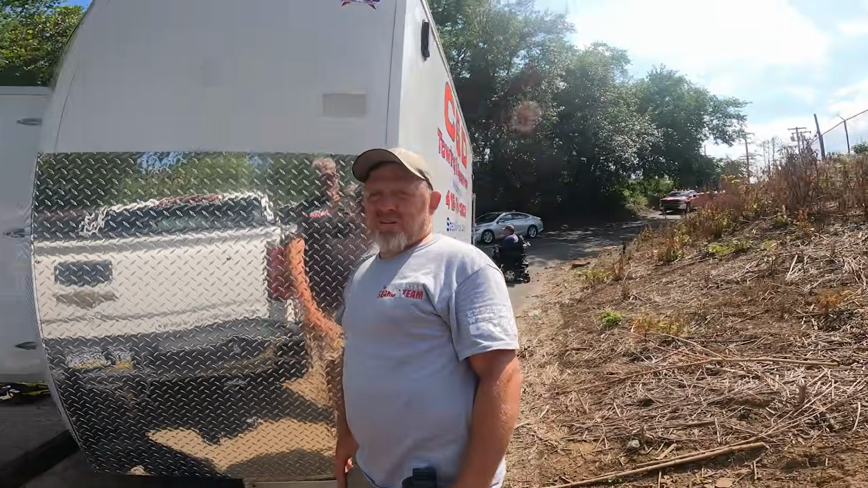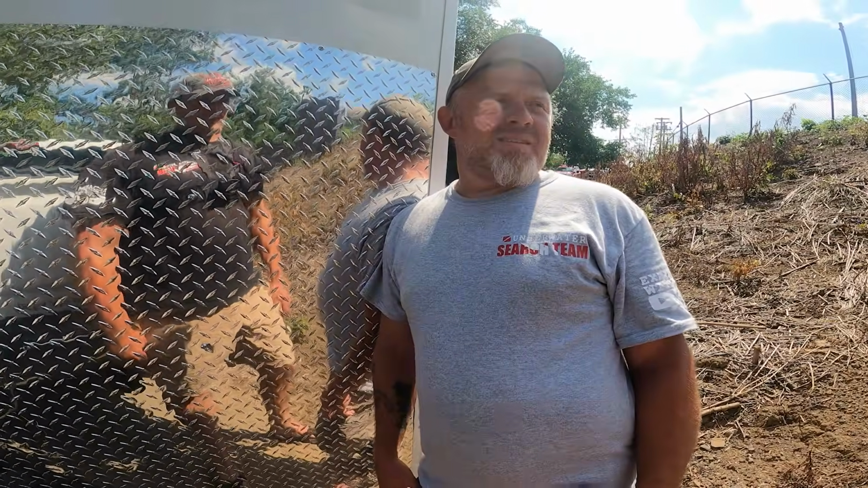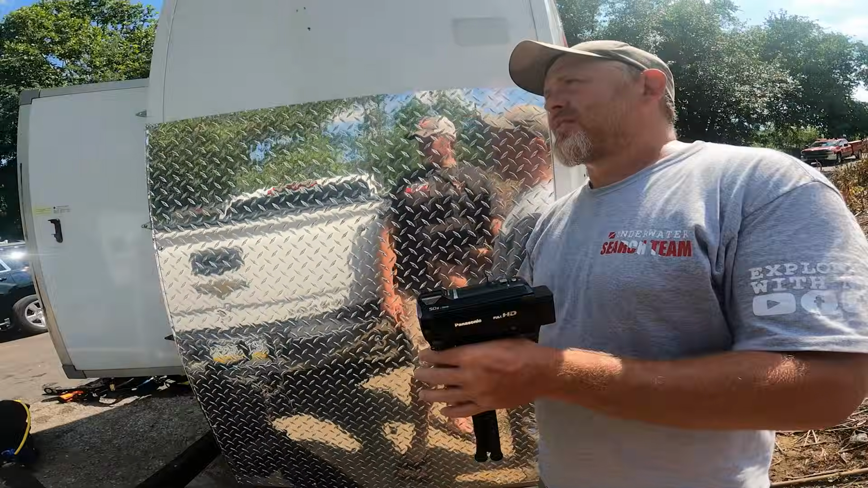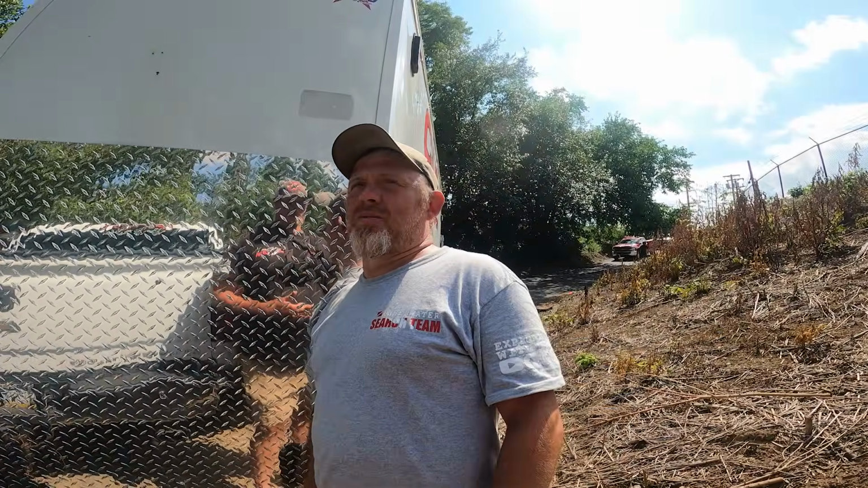Alright, so we're kind of standing behind the scene here a little bit. We were asked to stand back while they make sure no one's in it, which is understandable, extra precautions, but at least they didn't run us off. At least we get to watch. And hopefully we get to walk up close to it afterwards. I don't see why not. If they clear it, then there shouldn't be any reason for us not to go check it out.